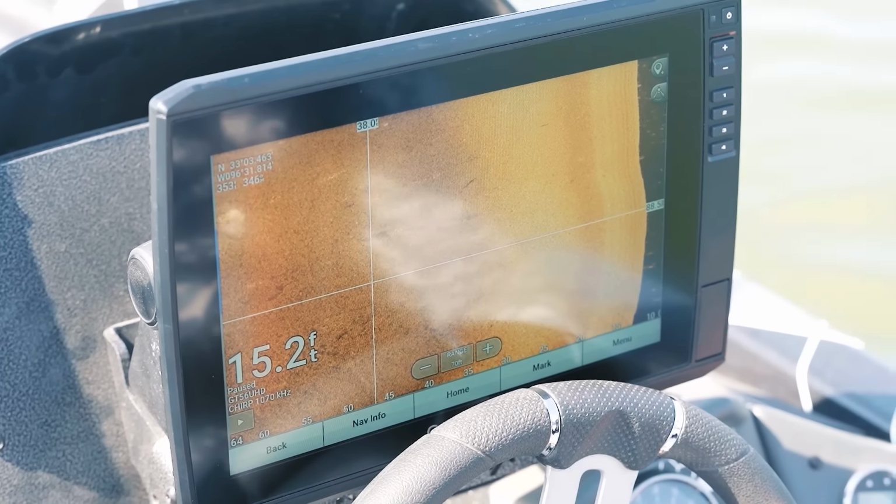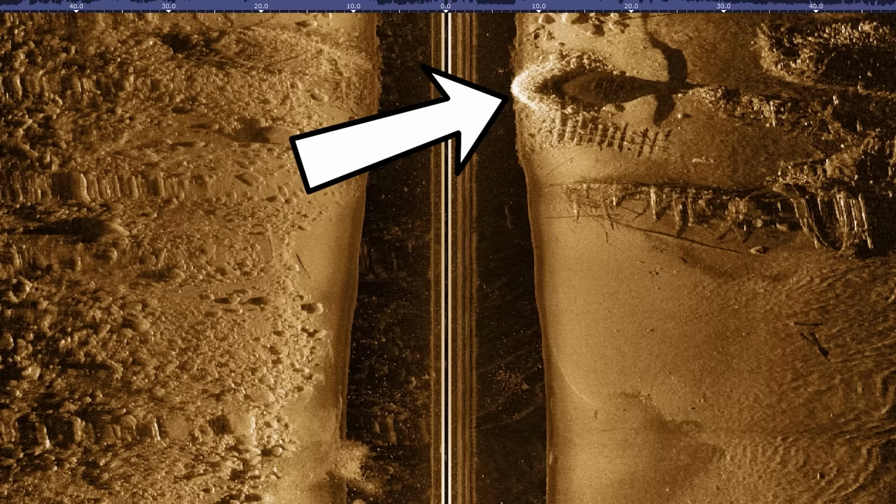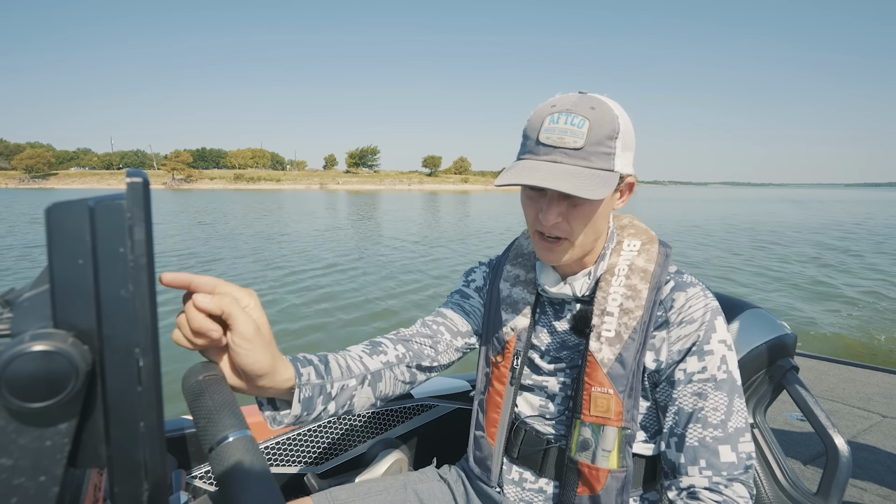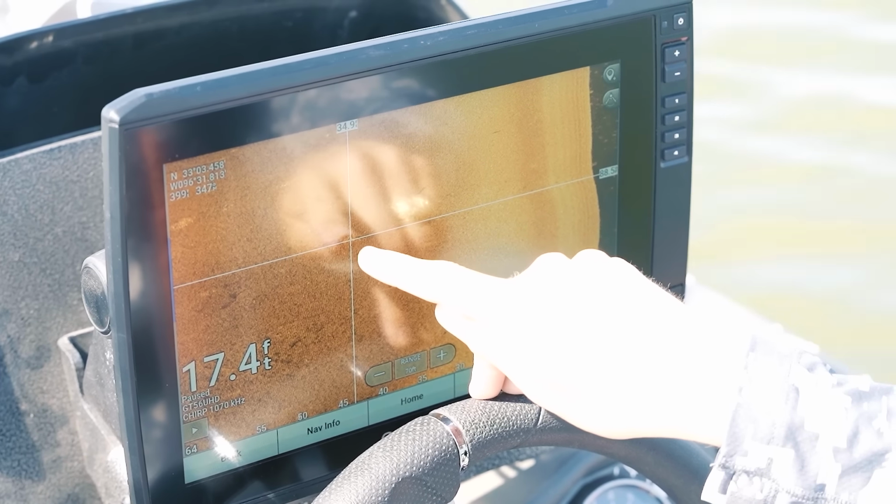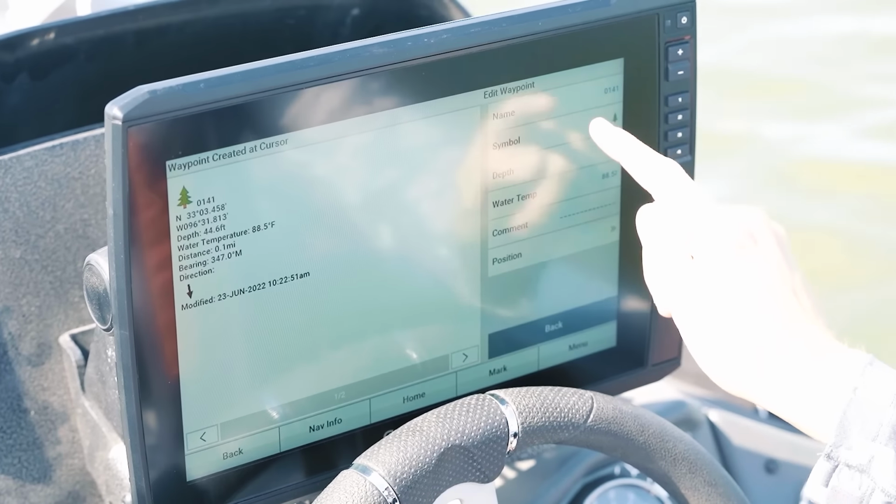When sonar hits something that is a hard structure, whether it's wood, rocks, even the roots of grass and lily pads, it shows up as a hard white. And if it is a soft return, it's a darker return. So I see some white dots around a darker return area. That could be either fish or some wood. So I'm gonna mark a waypoint right there. I'll mark it as fish.